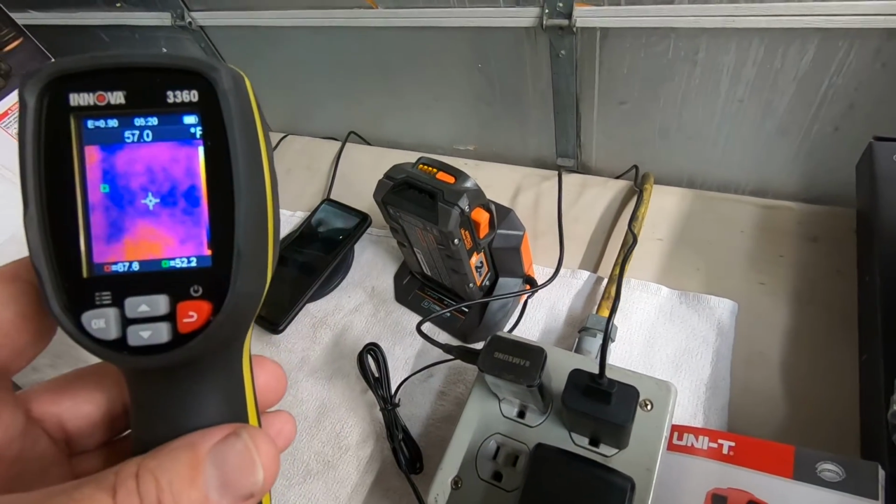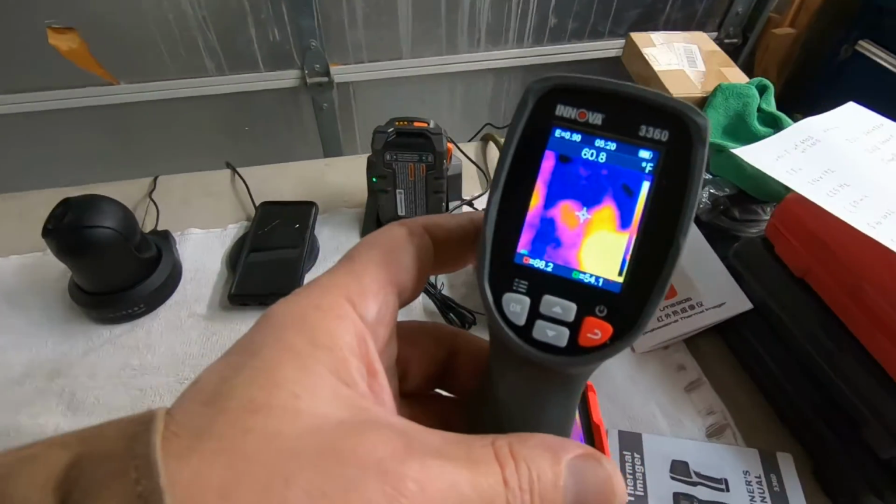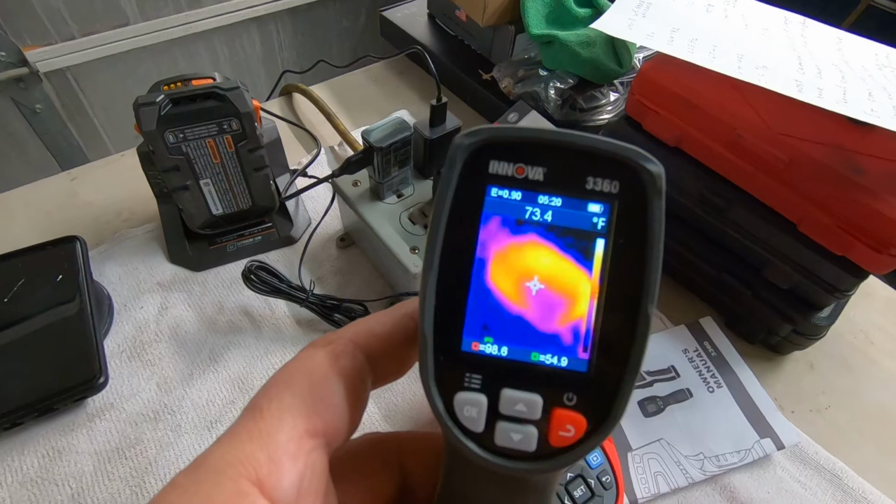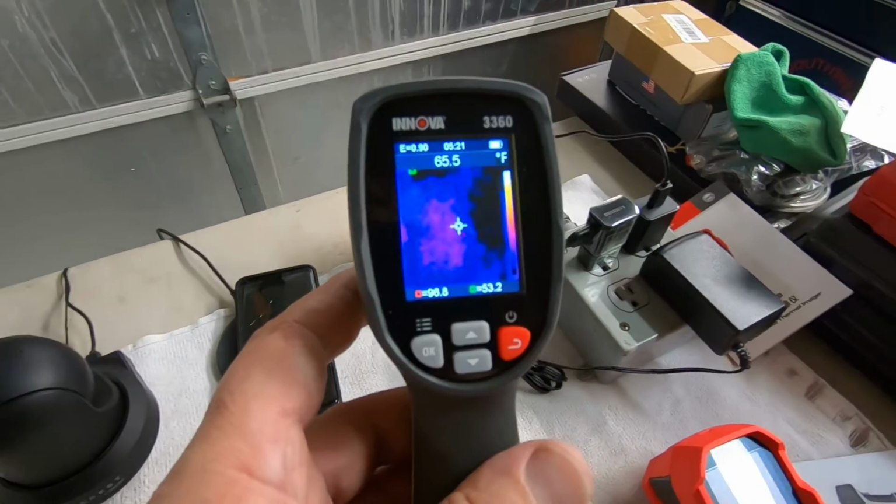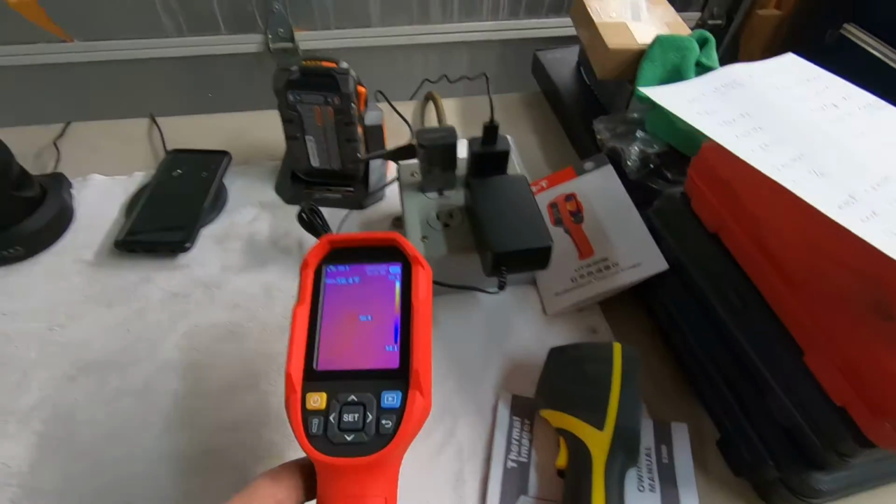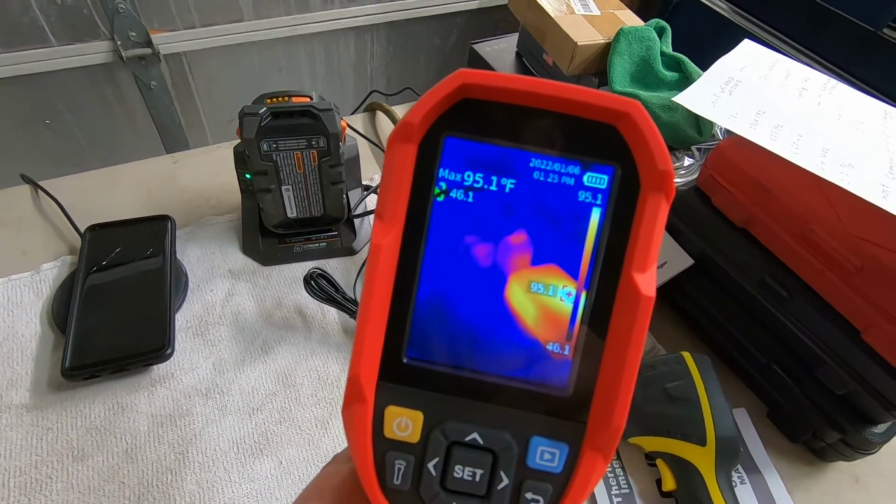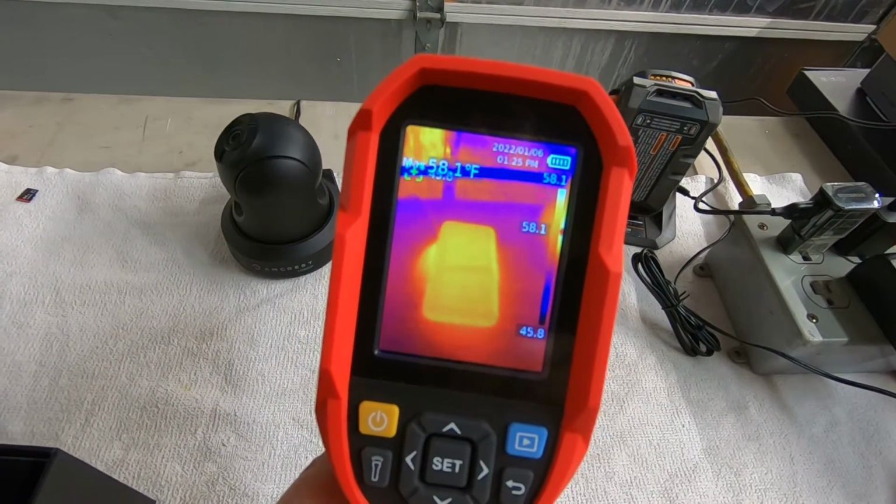There's the drill battery. And of course there's the... so although the Innova does work, the resolution's just not quite what the UNI-T is.